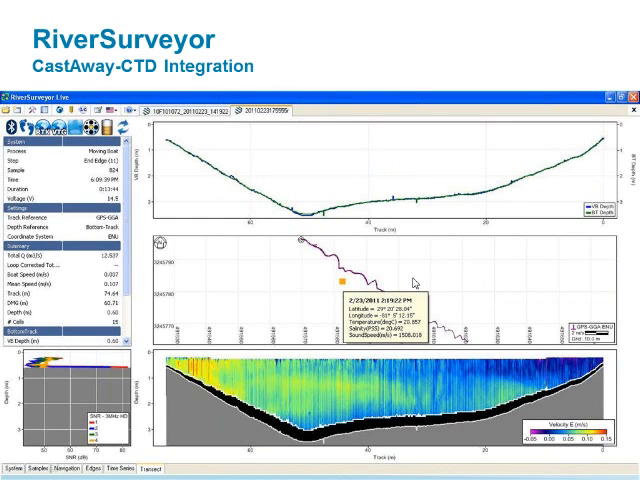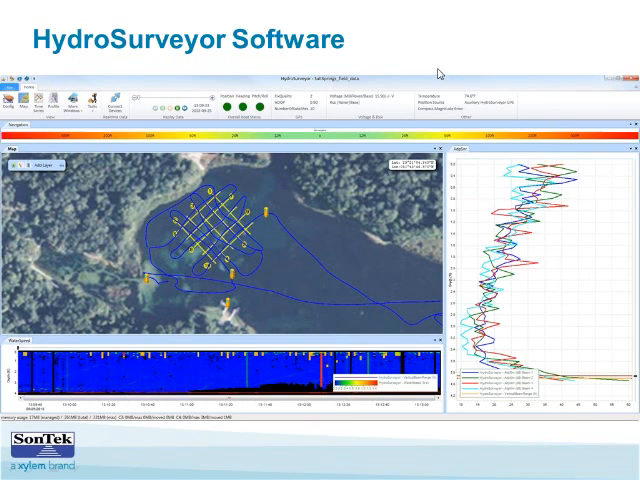Okay, and then so the CastAway data is fully integrated into the RiverSurveyor Live software. So here, this is showing the RiverSurveyor Live software, and this is a measurement that has been done, and then CTD data from the CastAway that has been imported here as this yellow dot. And if you hover over or click on this dot, you can get the information that was recorded by the CastAway.